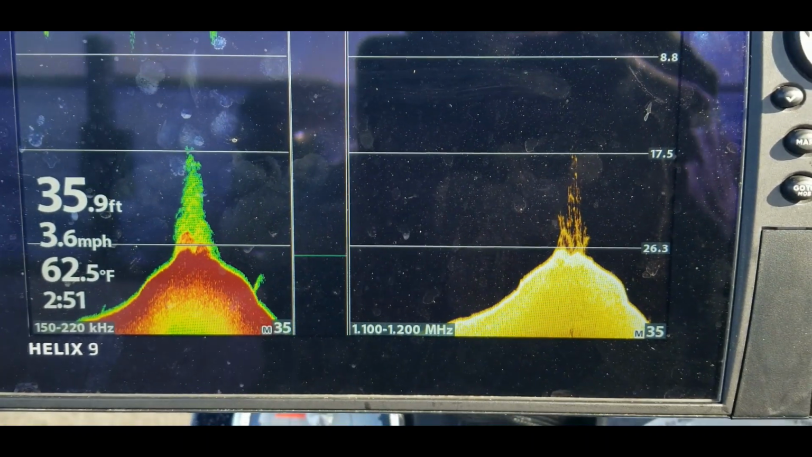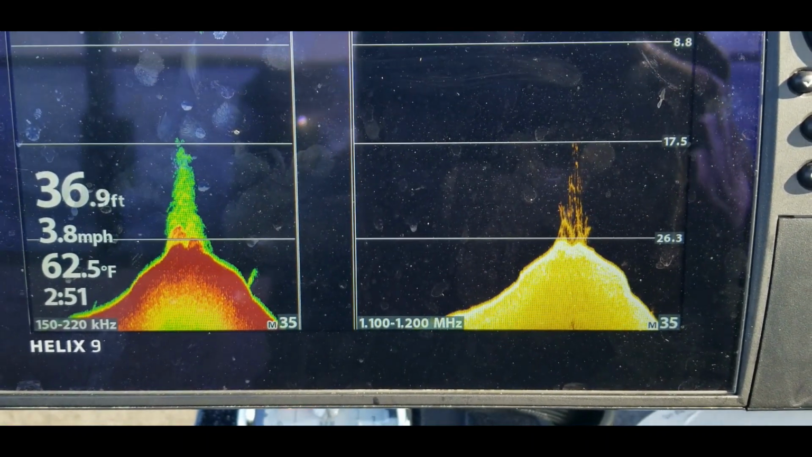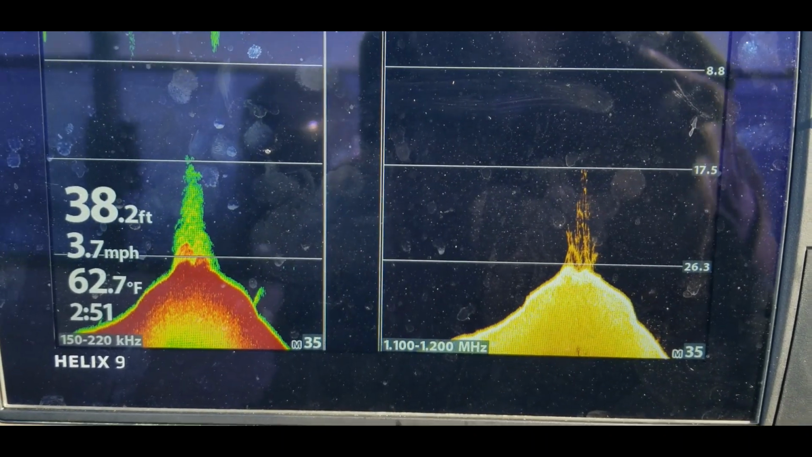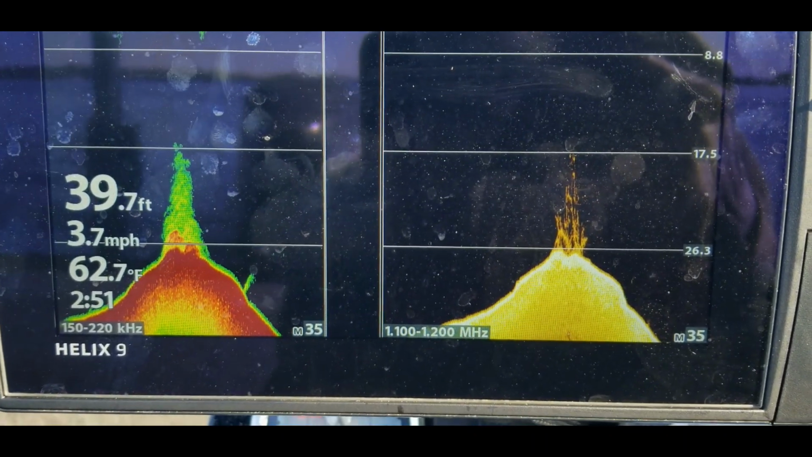Once I find something with some fish on it, something I can see, then I'll throw some baits out there to them just so I can see how fish react to it. But nothing here, so I'm gonna keep on moving.